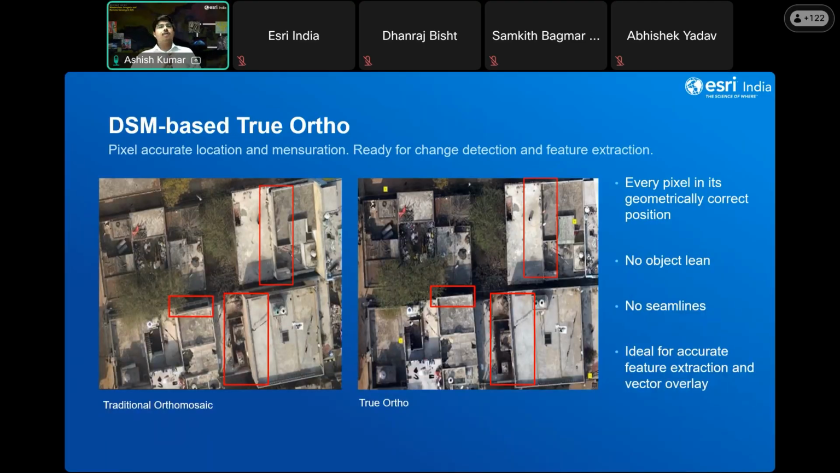Now let's talk about DSM based true ortho. Importance of true ortho: with true ortho, every pixel will appear in its geometrically correct position. There is no spatial distortion like object lean or seam lines being used. Instead, every object is shown from a top-down perspective. This makes it ideal for things like feature extraction and detecting objects on the ground.